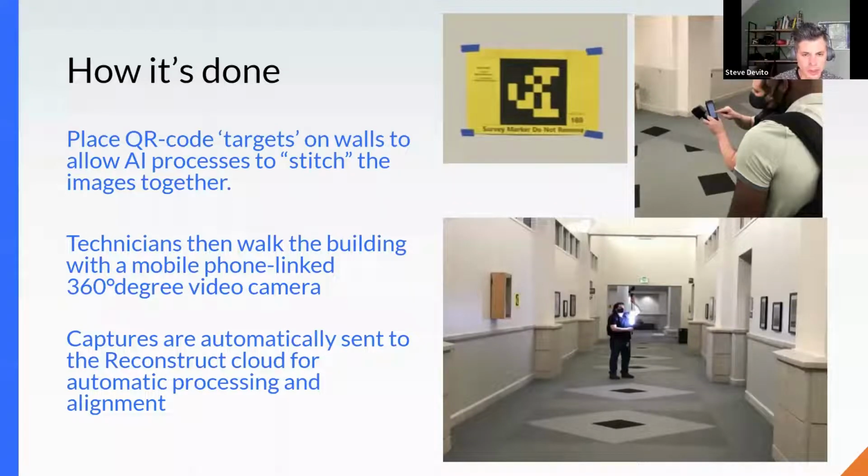Right, so it is a very straightforward process, but there are some tips and tricks that we've learned over time. This is the third mega capture that we had done. And so one of the things you will need to do is place QR code targets throughout the building. They don't need to be measured placements, but they're there so that all of the imagery can be stitched together by the AI or the algorithms in the cloud.